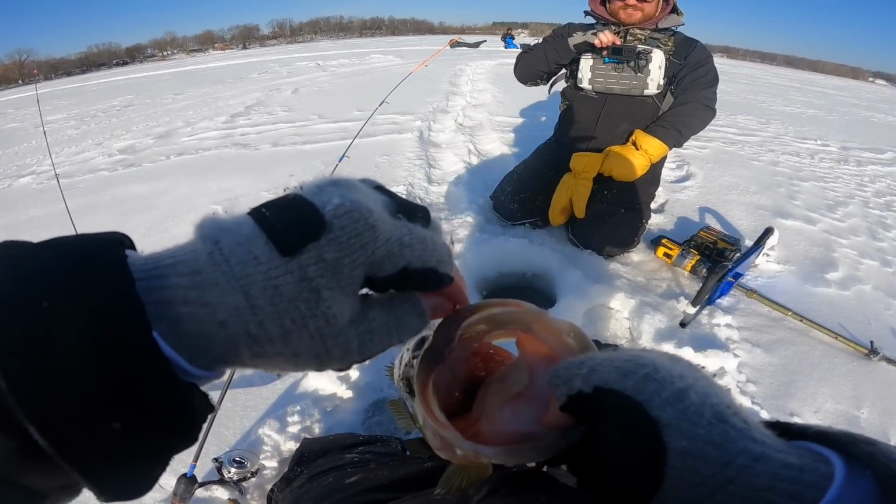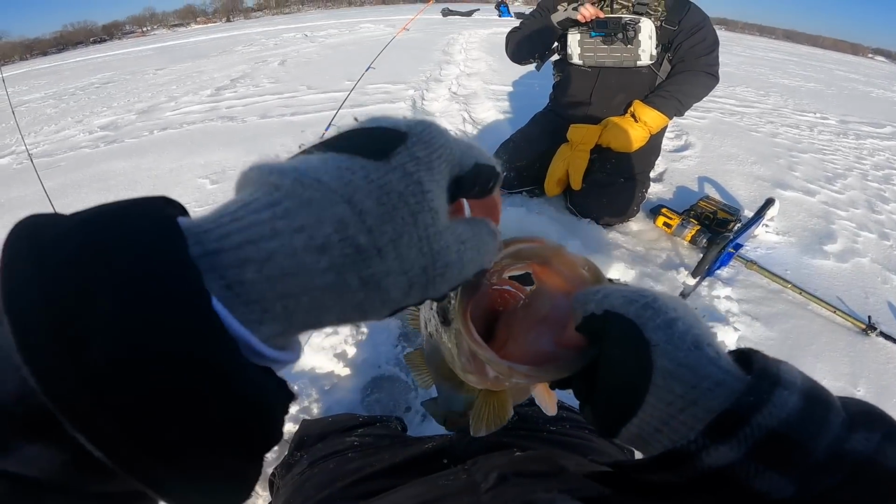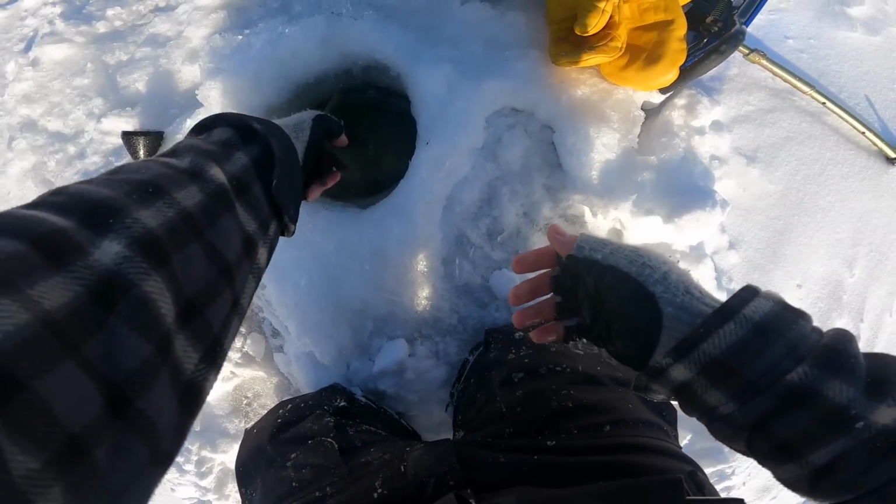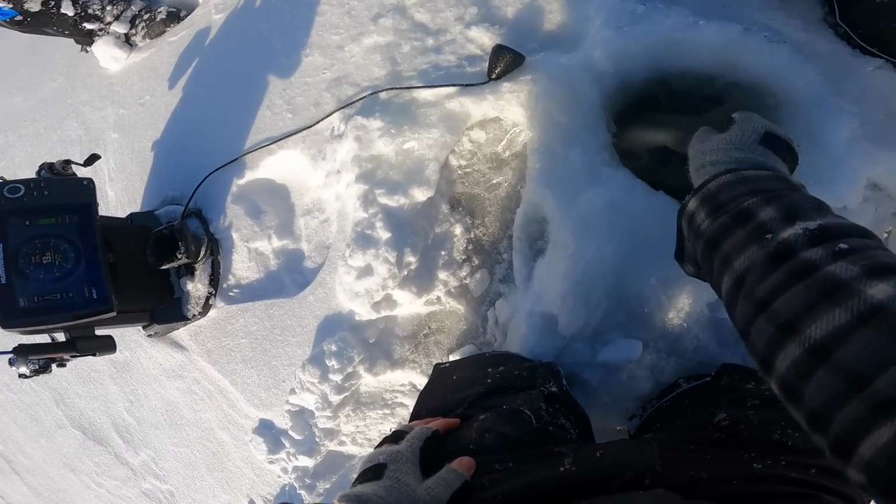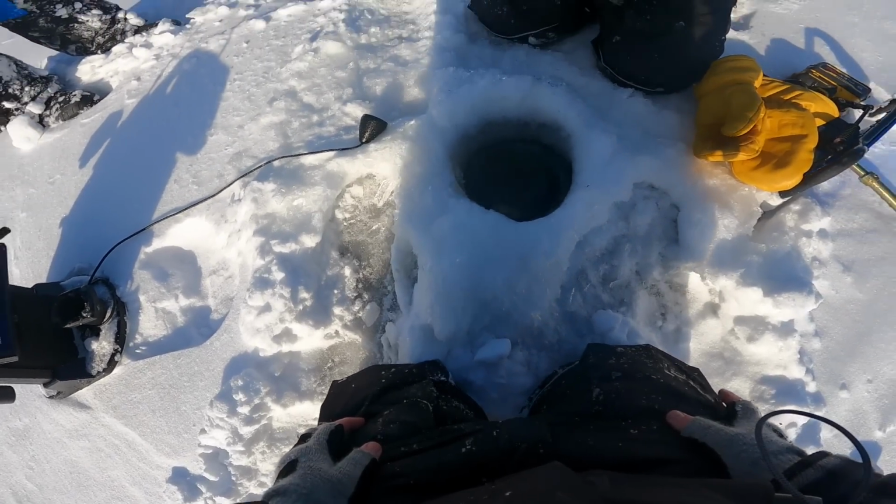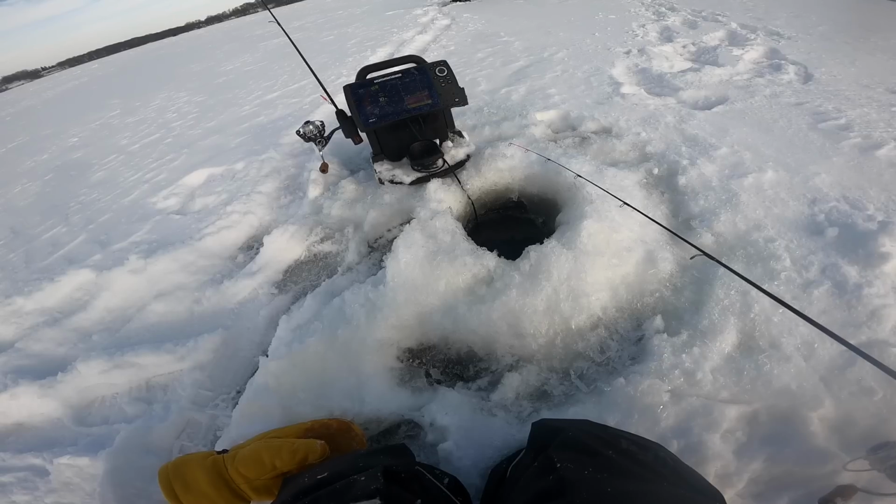Oh my gosh. Dude, and it's got a giant black spot too. Look at his gill plate. That is sick. Oh my gosh. Get going, girl. Local eater, dude.